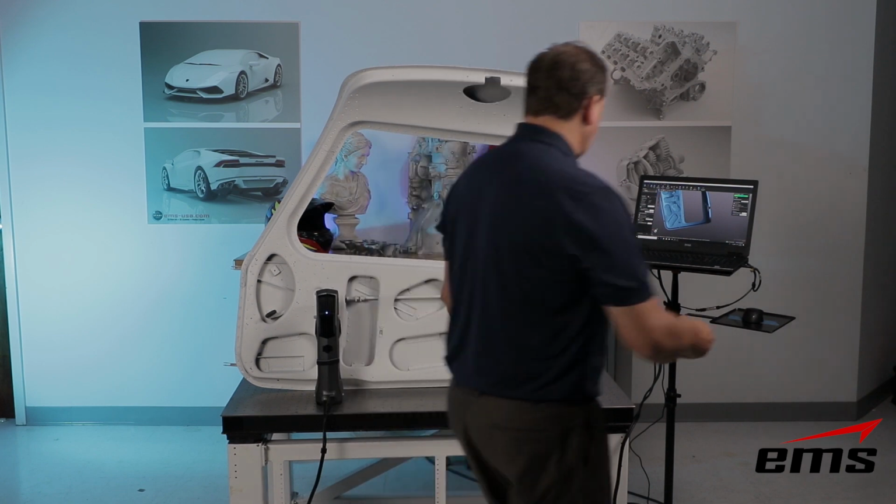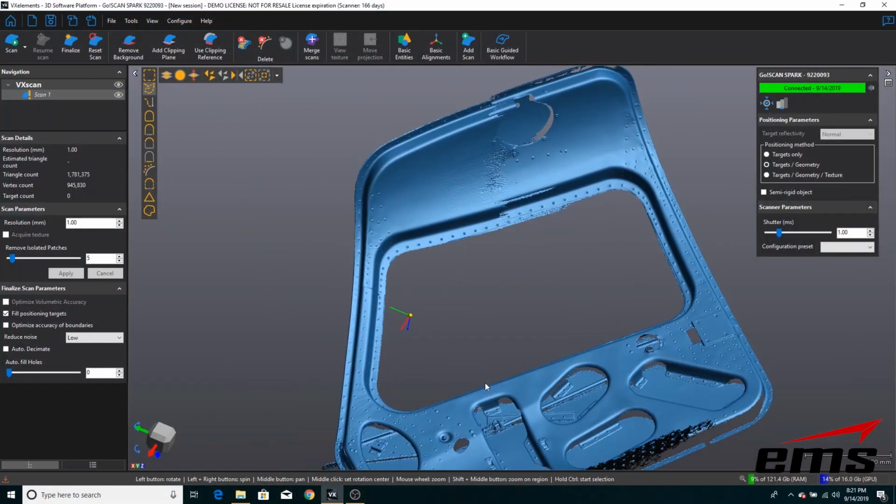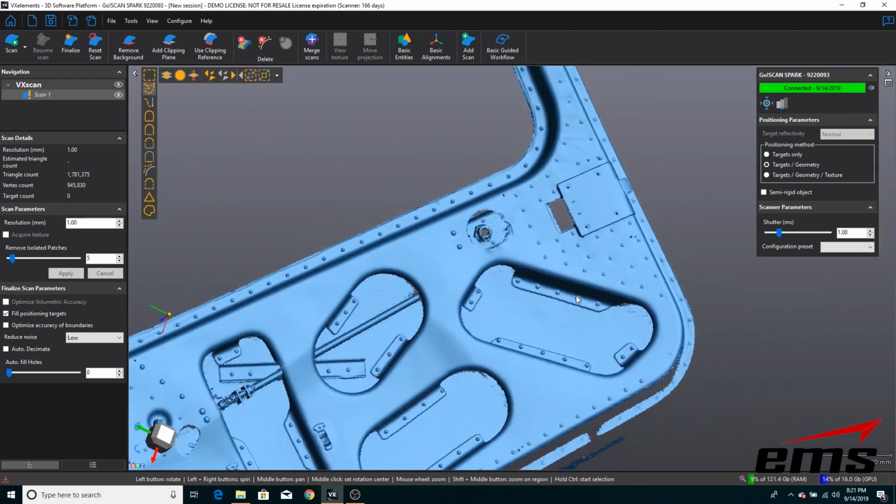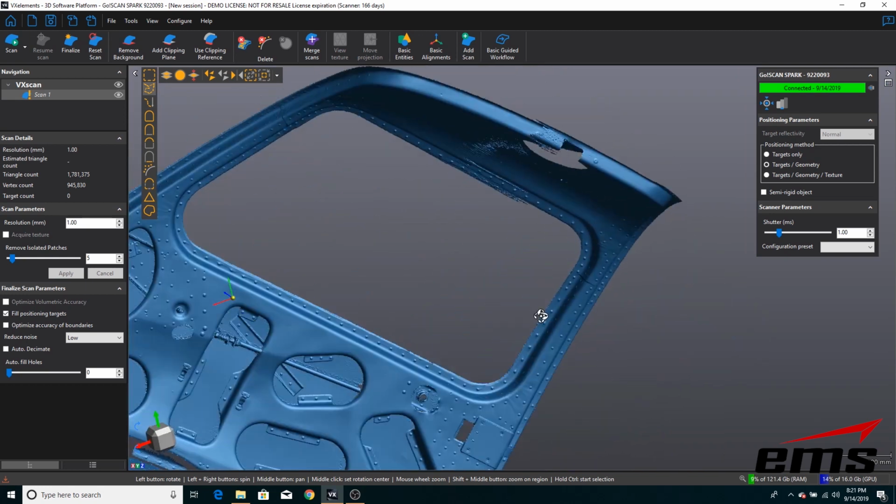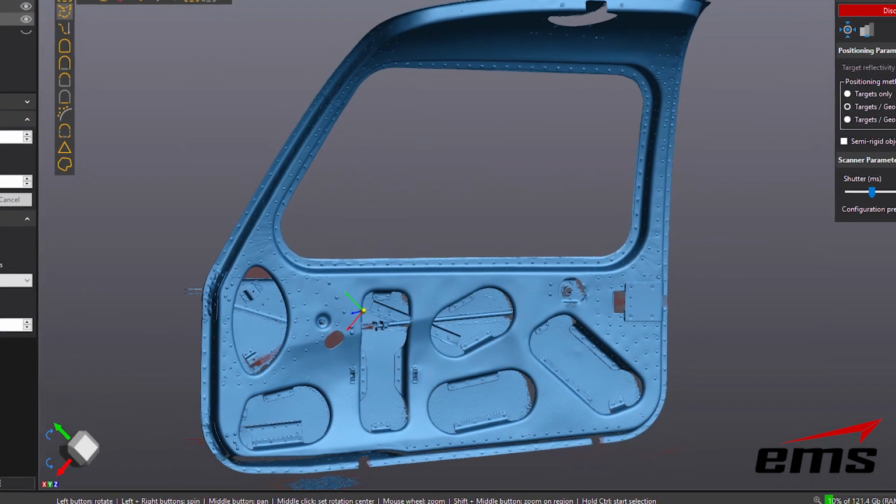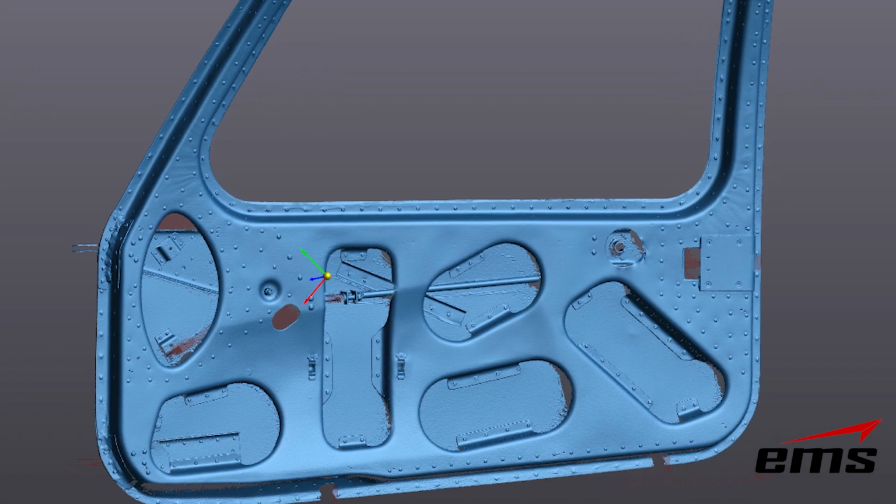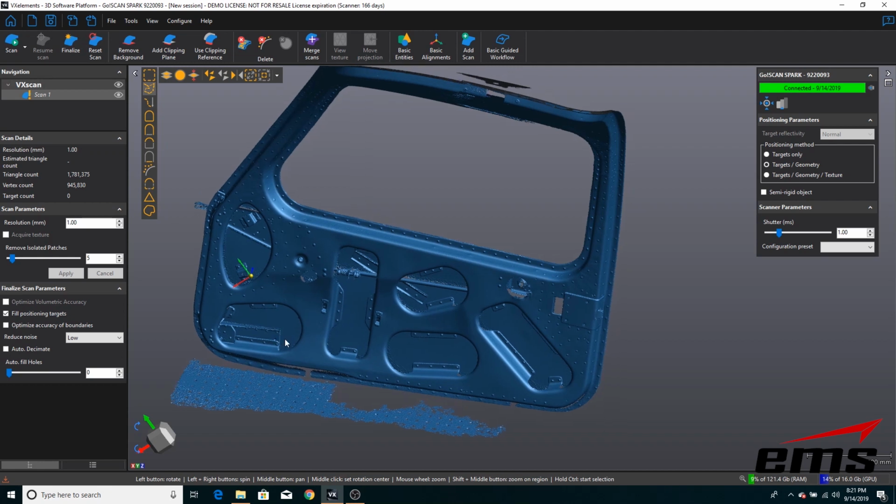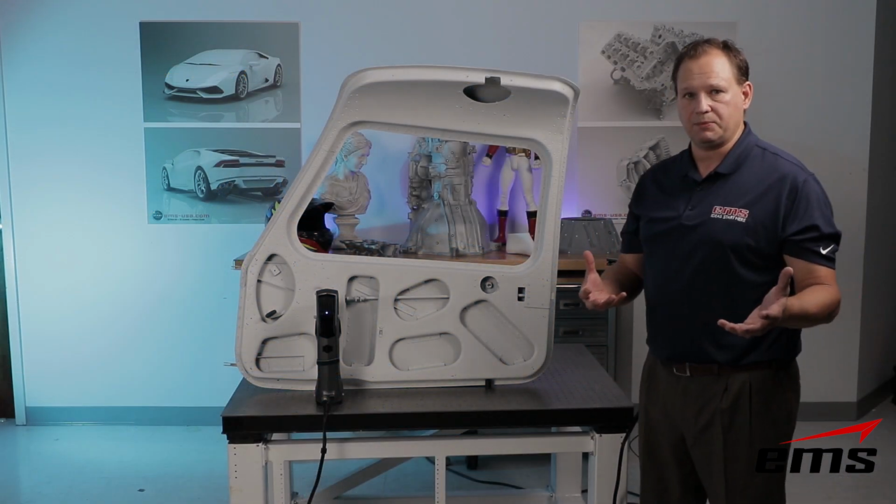So let's take a look at our data here and see how it looks. So you can see very quick. I'm set at 1 millimeter point spacing right now, but you can crank that down to whatever you want. So looks pretty good, pretty fast, and we have captured a couple million triangles, so not bad. And then again, I can do smoothing, decimate, whatever I want, finalize it, and then save it. Okay, so that is scanning something that has a lot of shape to it.